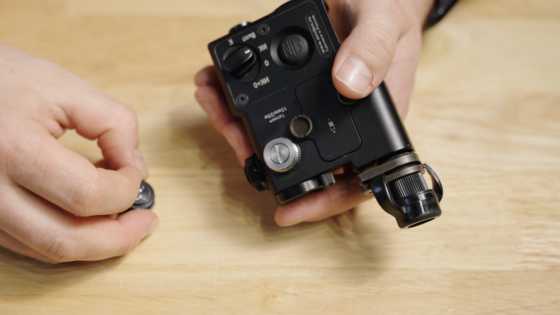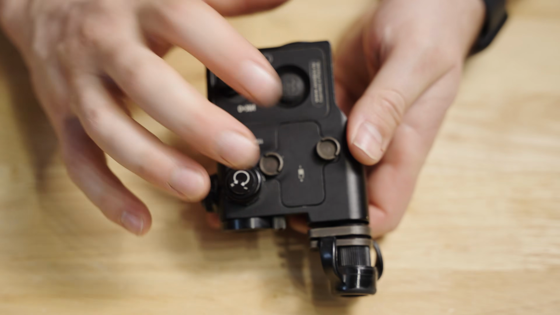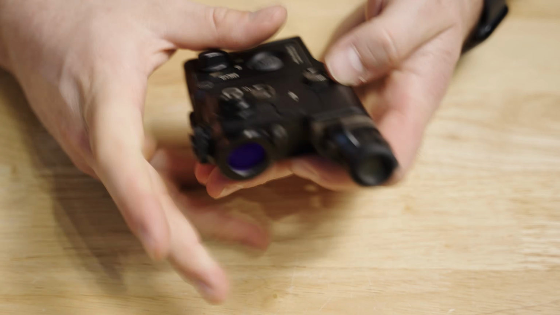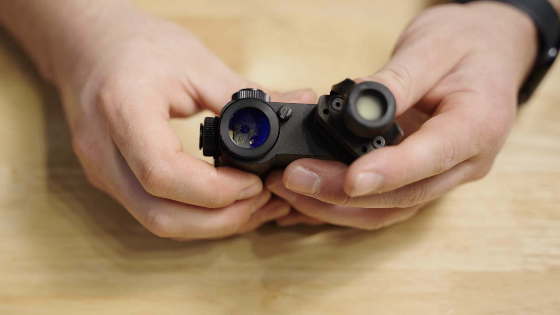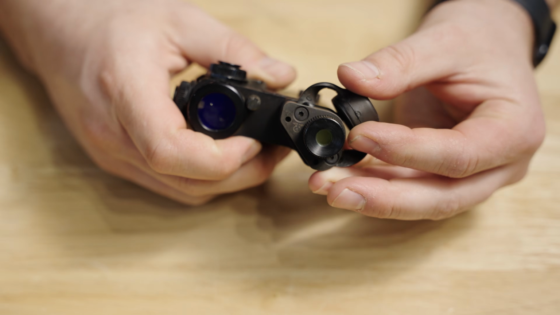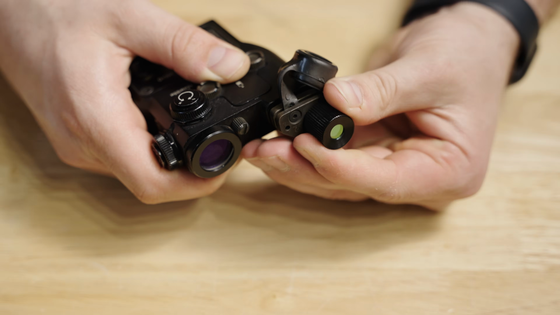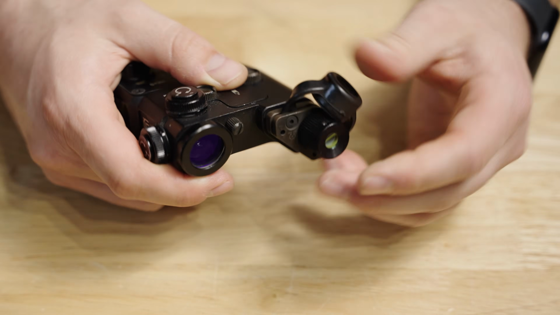So you have a pretty typical turret underneath the protective cap. Your battery is kind of interesting. It is on top and it is secured in place by these two set screws. It does have a diffuser on the front. You can see the two laser diodes are actually kind of diagonal to each other in this part of the housing. Illuminator on this side. It is adjustable somewhat for the divergence. It gets super narrow, but not insanely wide.